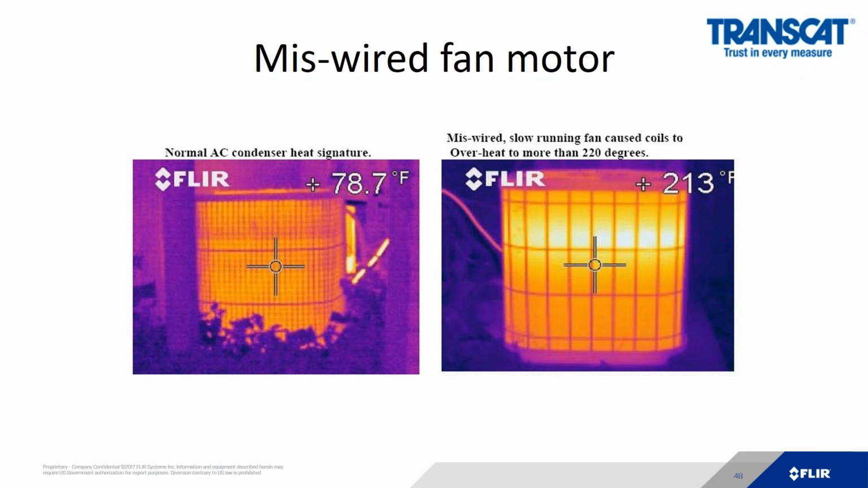If you used a spot gun, there was a pretty good chance you would have missed this. And by my ability to store a picture, I can show my client the picture. And our clients tend to believe with our eyes, not with our ears. So now you can not only describe the problem, but you can show it.